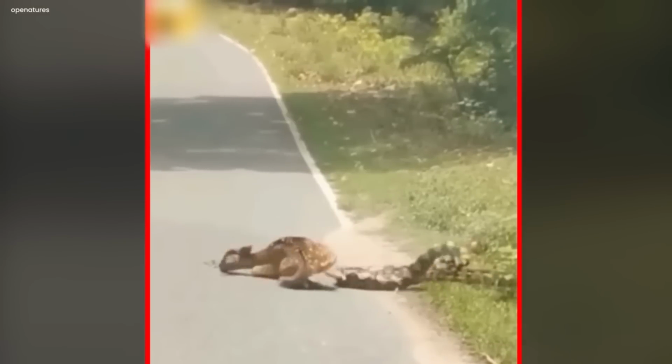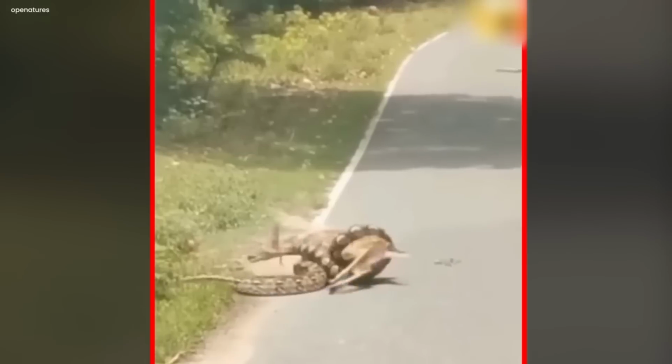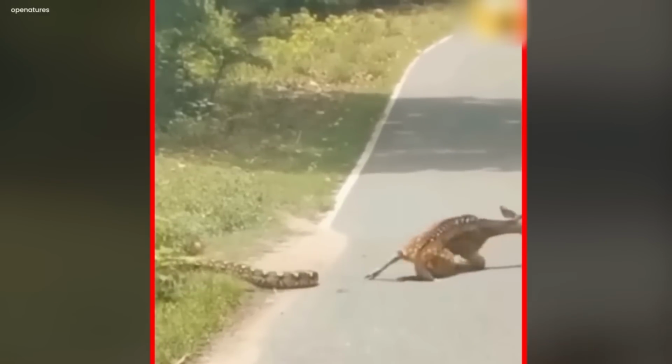At last, the python leaves the deer and runs back to where it came from, and the deer runs in the opposite direction.